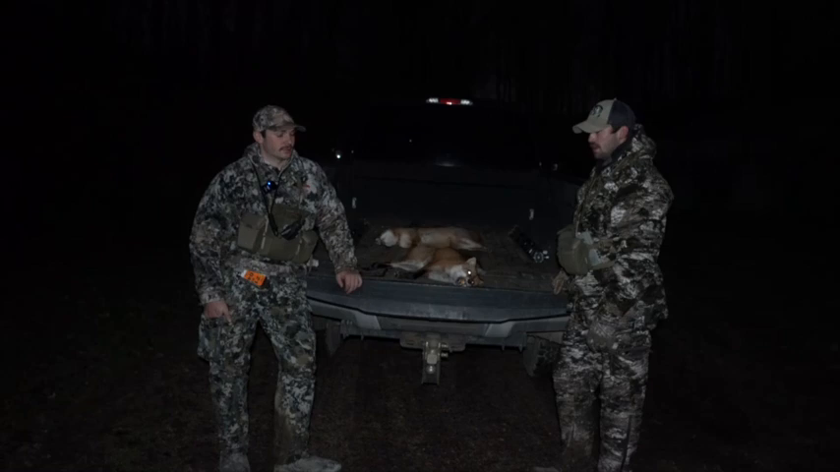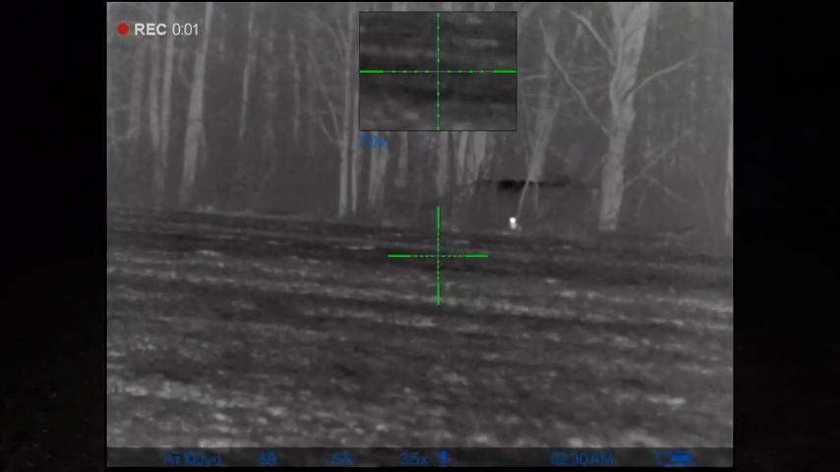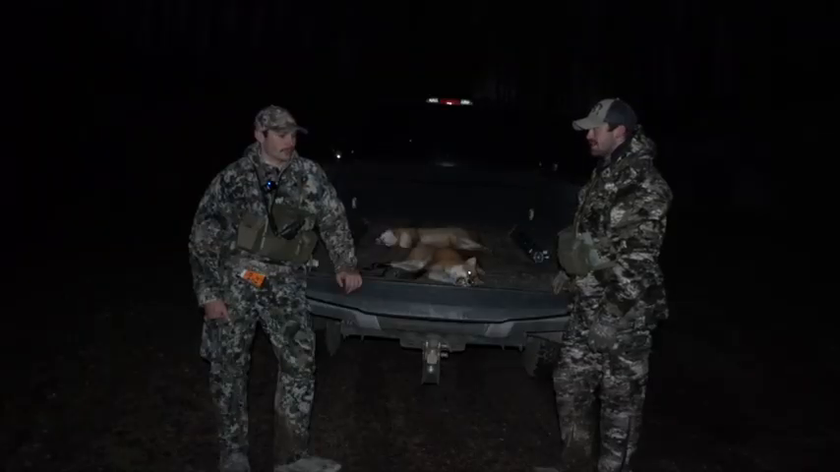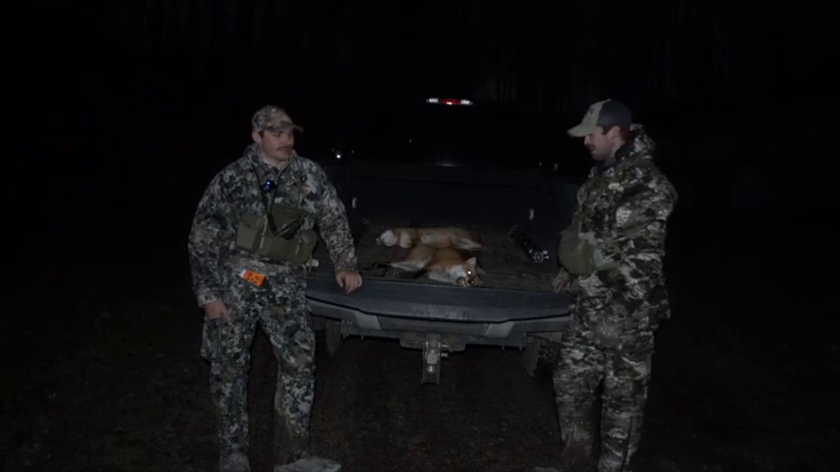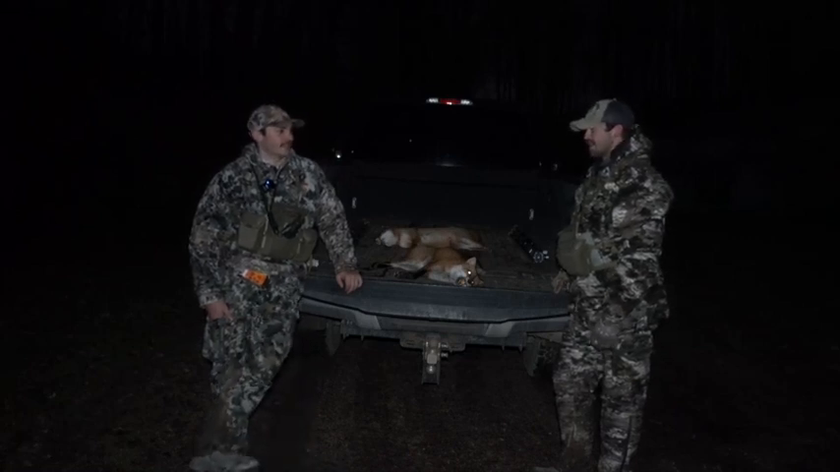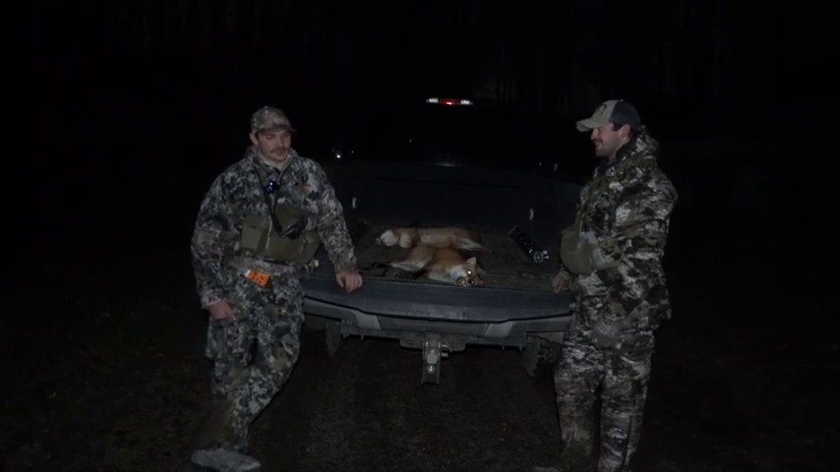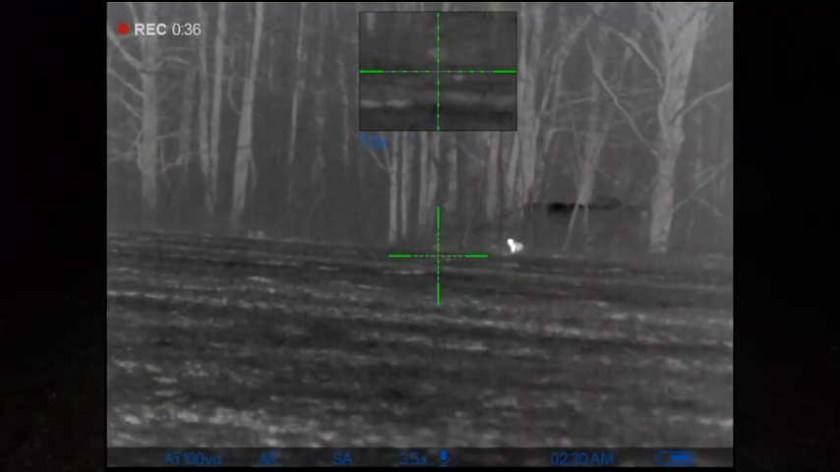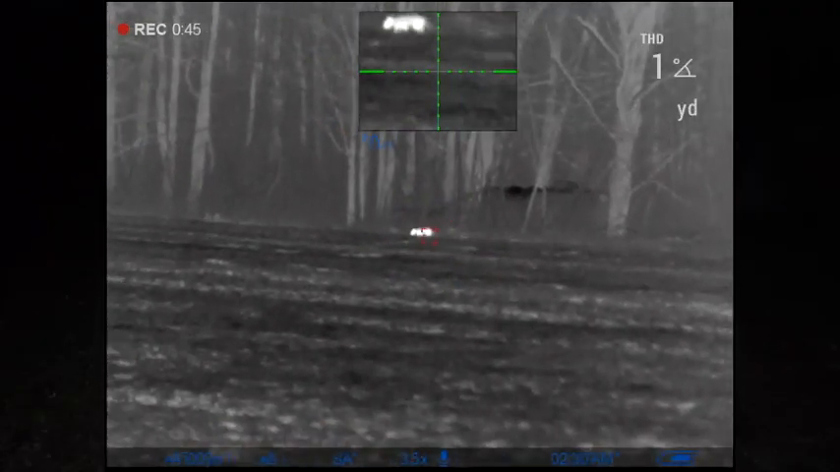I looked right and something was right there in the hedgerow. I got the scope on it and it looked like definitely a fox. Brad angled behind me a little bit. I asked if he saw it and he eventually said yeah, but he was right behind me, so it was tough for me to hear. I had to move to be able to shoot. You were watching it and waited till it turned away from us and moved up to a good shooting spot, and it actually gave us a really nice shot.